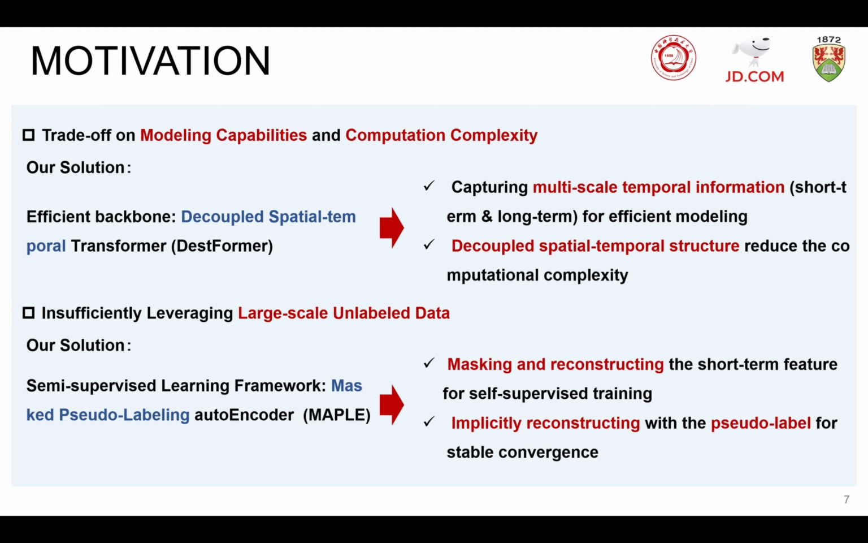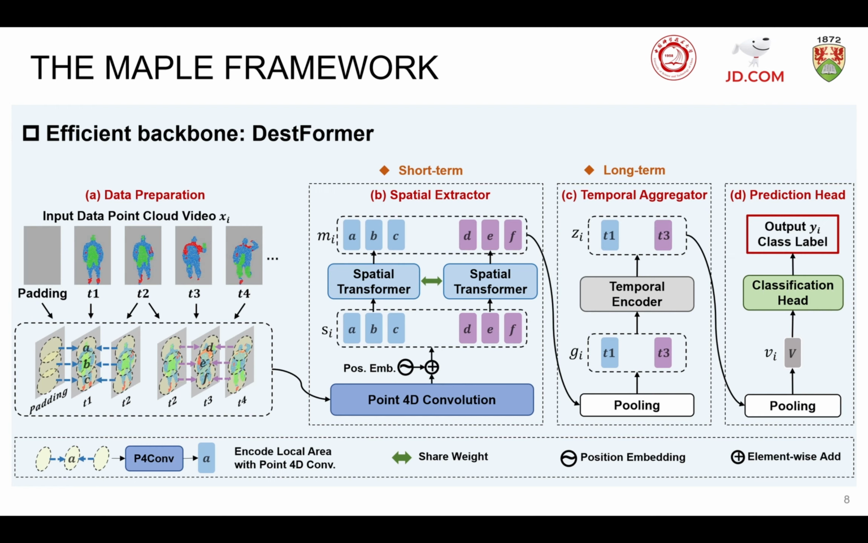Further, to leverage large-scale unlabeled data, we propose a semi-supervised learning framework named Masked Pseudo-Labeling autoEncoder, MAPLE for short. It masks and restores the short-term features for self-supervised training and implicitly instructs them with the pseudo-label for stable convergence. We will introduce the design of our transformer backbone and MAPLE framework in detail in the next slide.